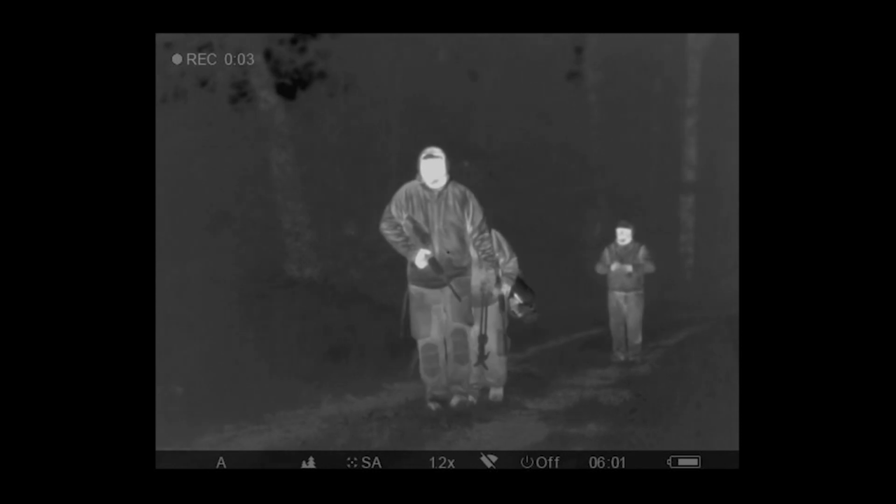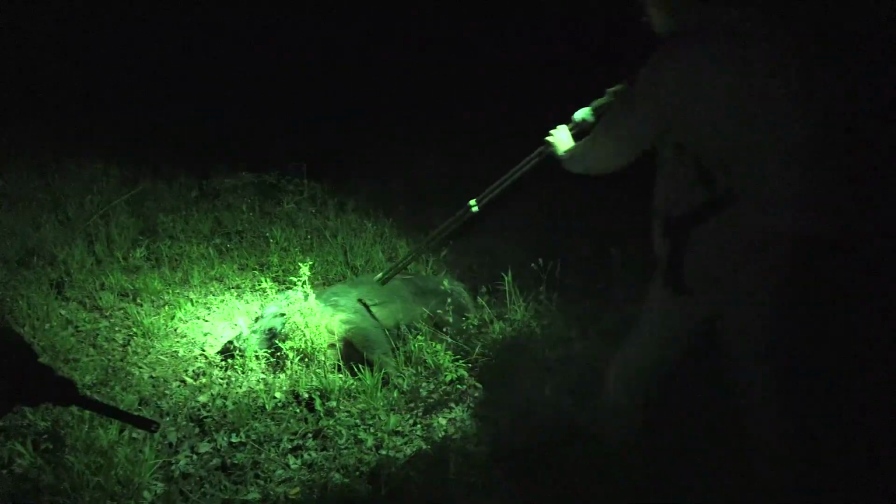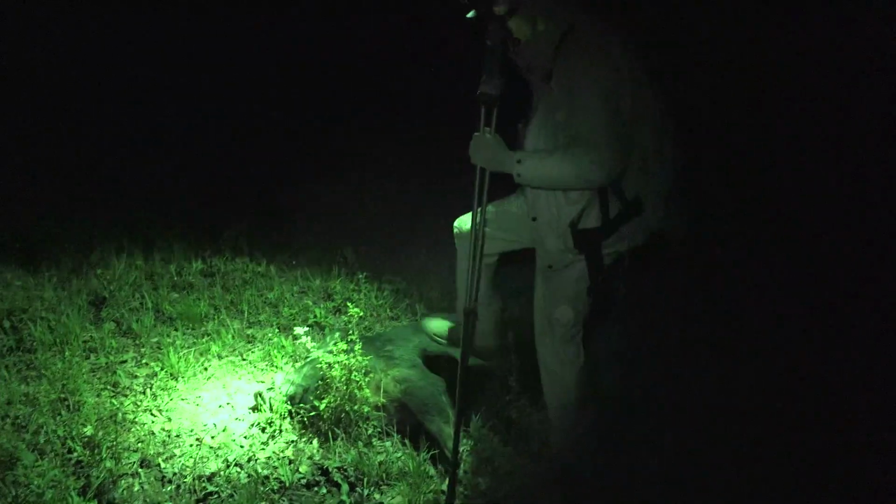Hog down. Yeah, that was one of the good things. Like I said, we didn't have to go trapping any animals tonight. They all went down really good for us. Good, ethical, clean hits. Oh yeah.